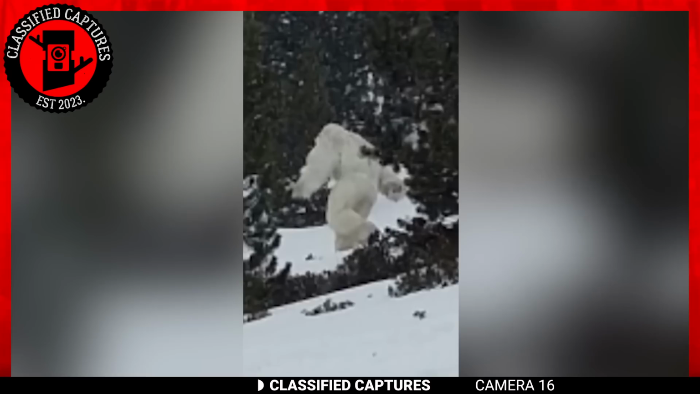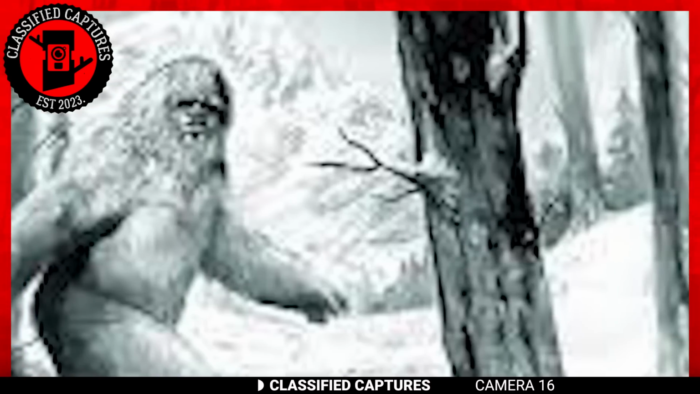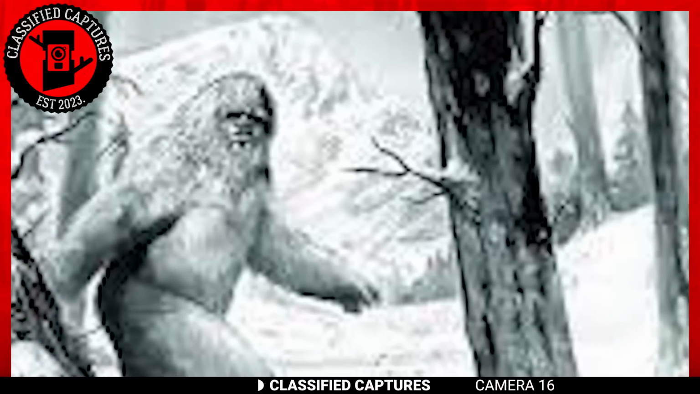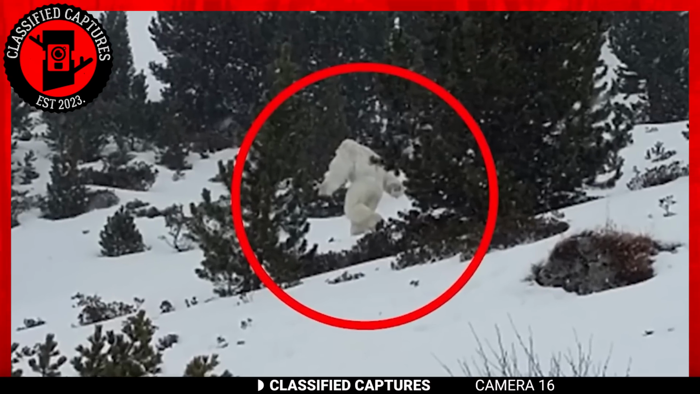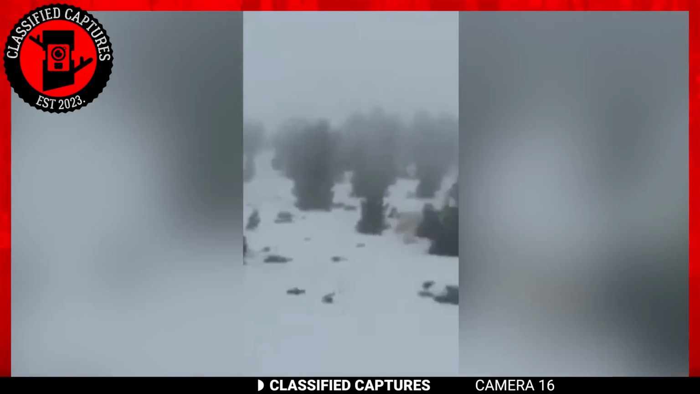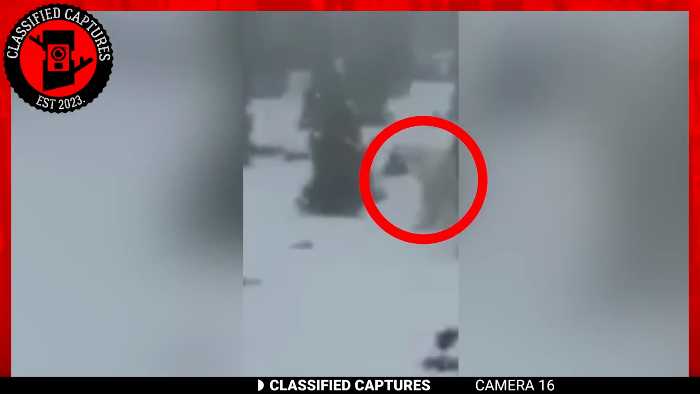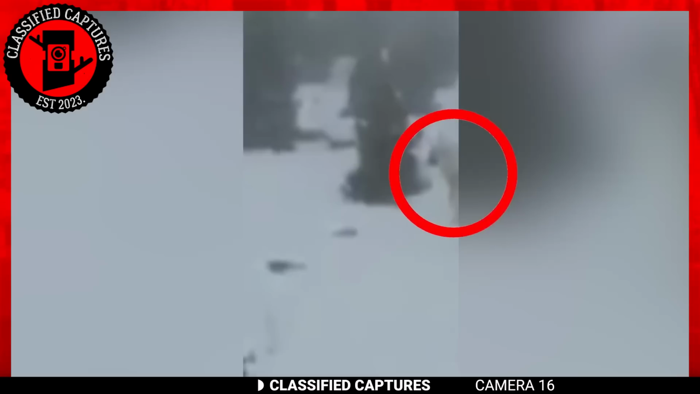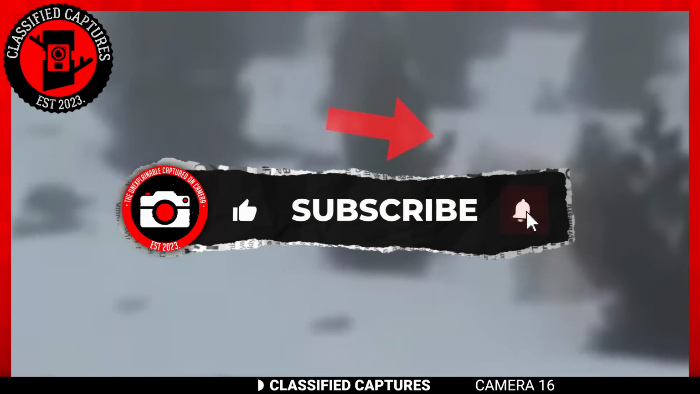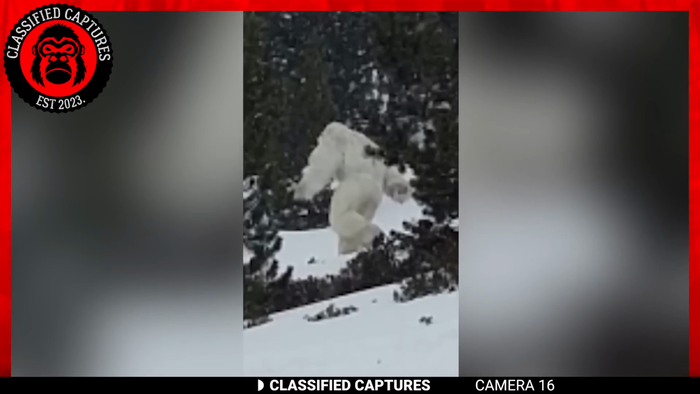The footage looks very much like the descriptions of Yetis that have been passed down through many generations of Asian mythology. Features like its long, shaggy hair, oversized feet, and hulking size are all traits that have been attributed to Yetis over the years. But regardless of whether this is Bigfoot, a Yeti, or something else entirely, the footage serves as a haunting reminder of just how little we know about the natural world around us. The wilderness is full of mysteries and secrets that we may never fully understand, and this is just one of them.